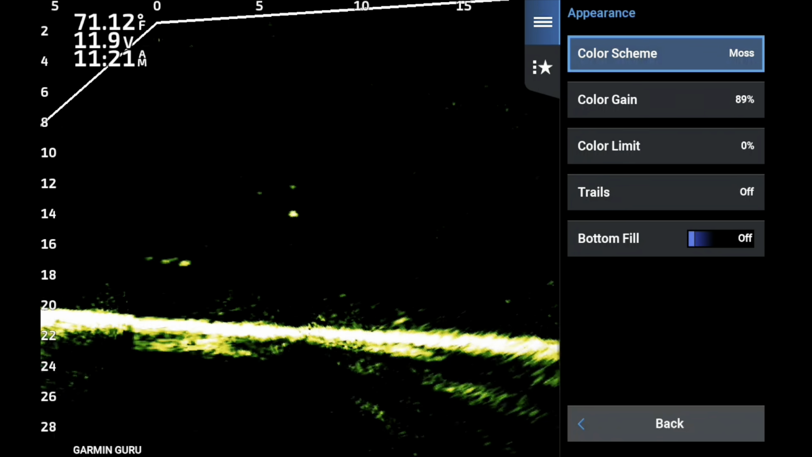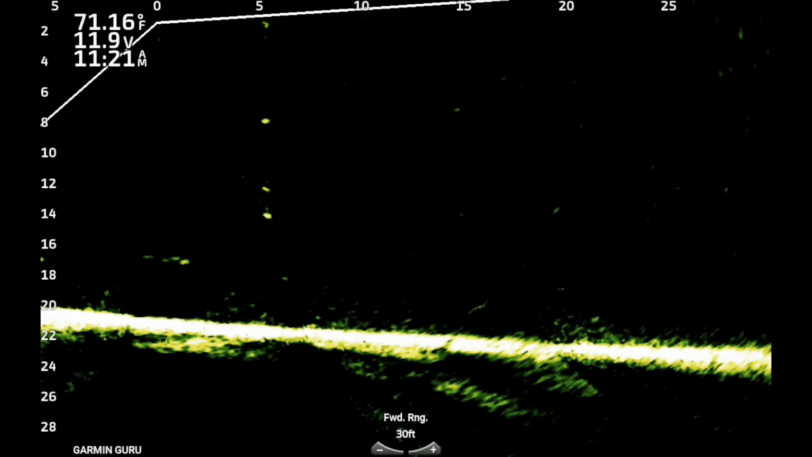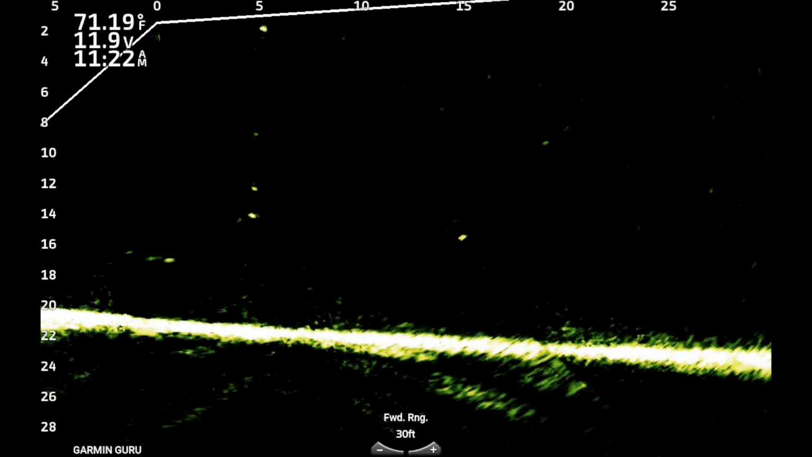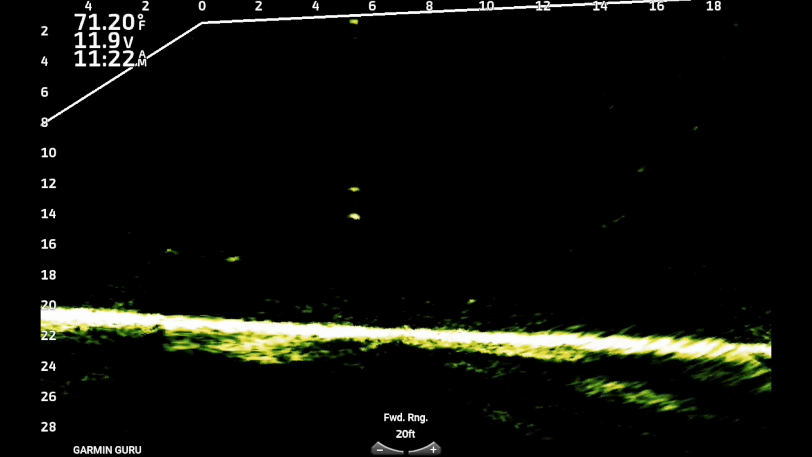Moss, as you can definitely tell, is a little bit brighter. That's always going to be the case. Moss is going to have that good bright return. It's good for sunshine. We already know that. You can see the weight and the 1/32 ounce jig really good. I'm going to move it to about 20 foot here, and yep, still a great return.